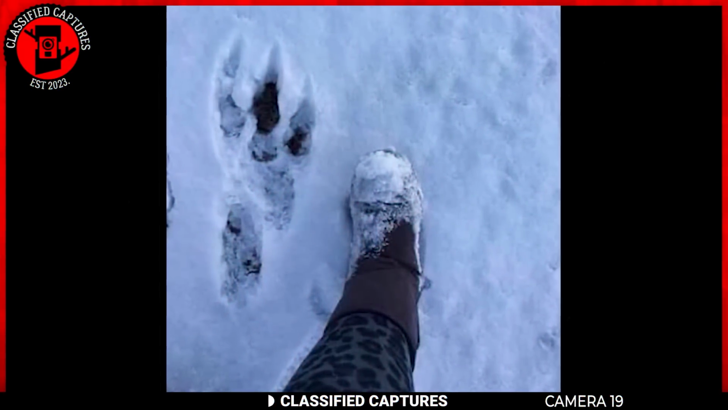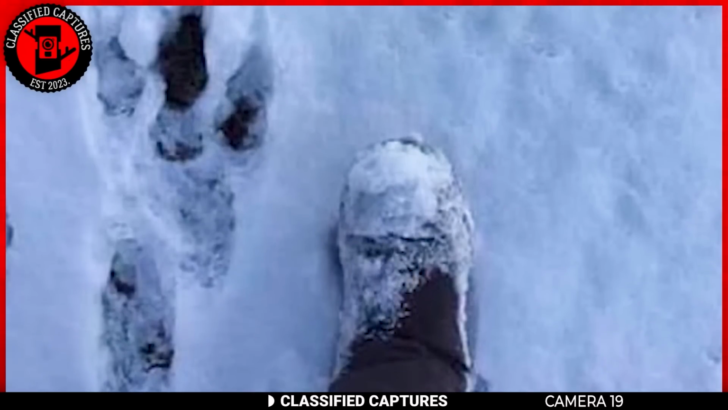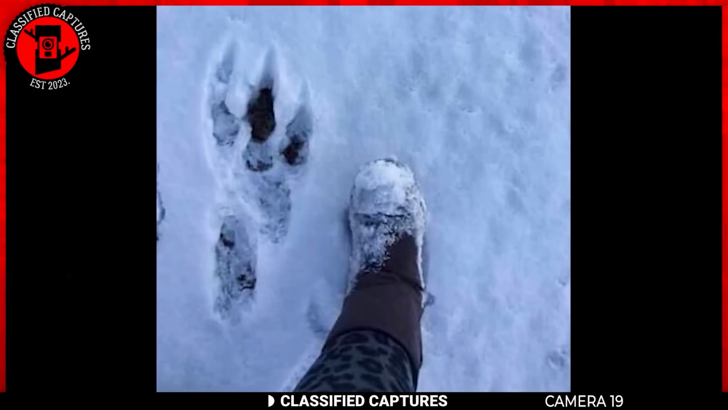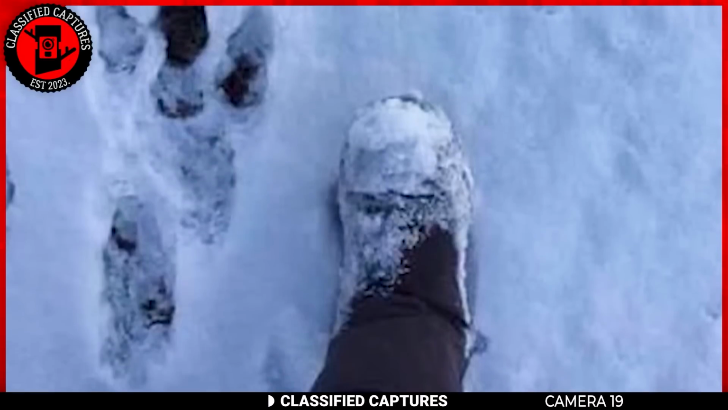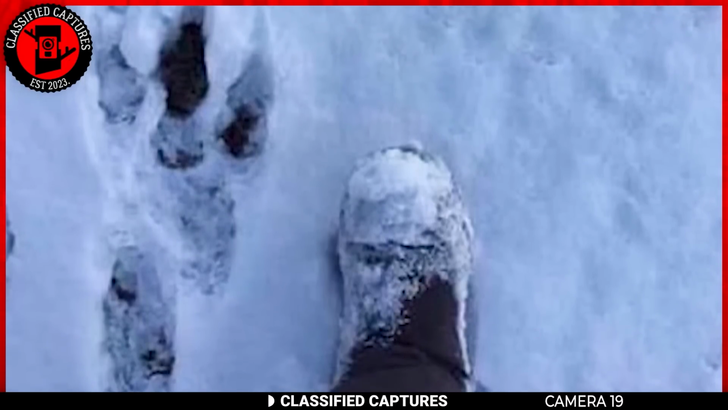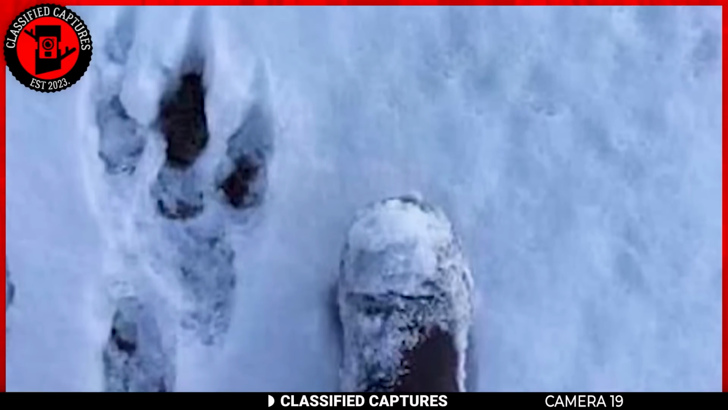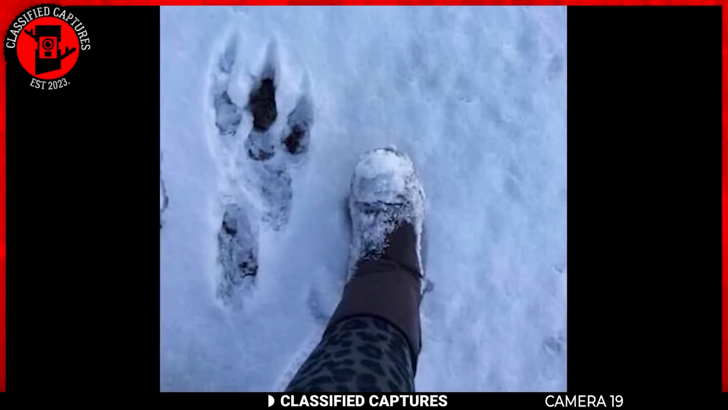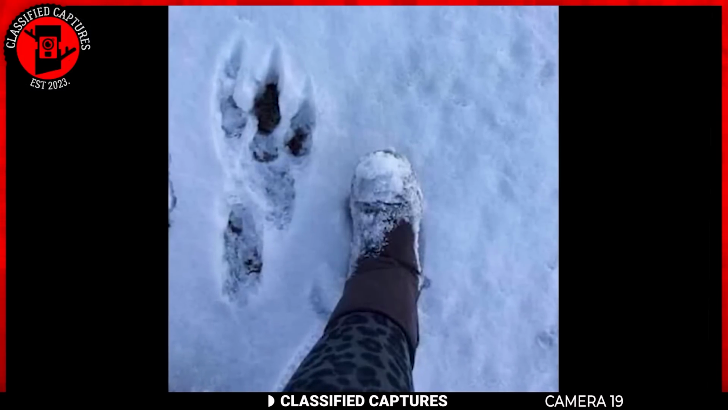During the winter of 2018, a hiker was taking a leisurely walk through the snow-covered terrain of Oklahoma when he stumbled upon a strange and unusual footprint. Upon closer examination, the hiker realized that it was not a footprint of a regular animal, but it had 3 distinct clawed toes and an upper part of the foot that was wider than the lower part.